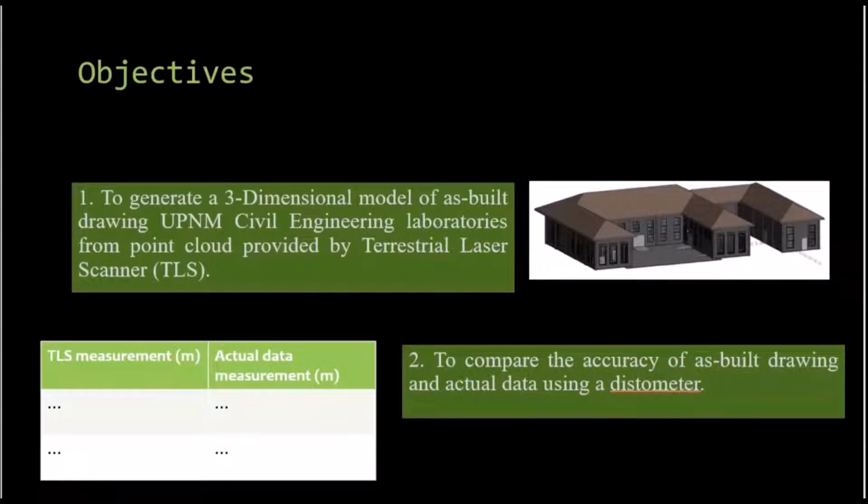And then we come out with two objectives. First objective is to generate a three-dimensional model of as-built drawing of UPNM Civil Engineering Laboratories from point cloud provided by terrestrial laser scanner. The second objective is to compare the accuracy of as-built drawing and actual data using a distometer.